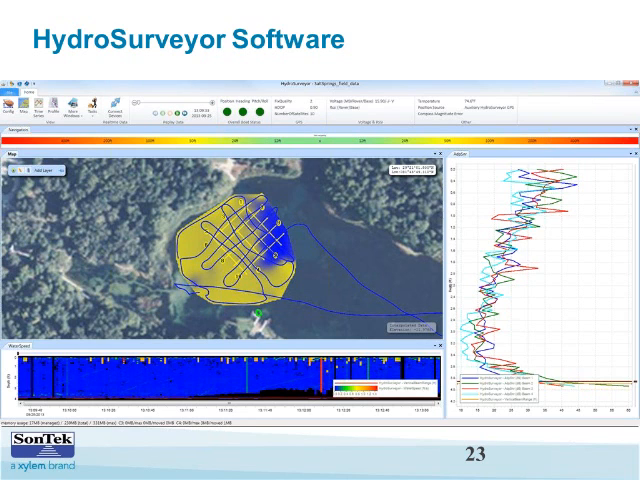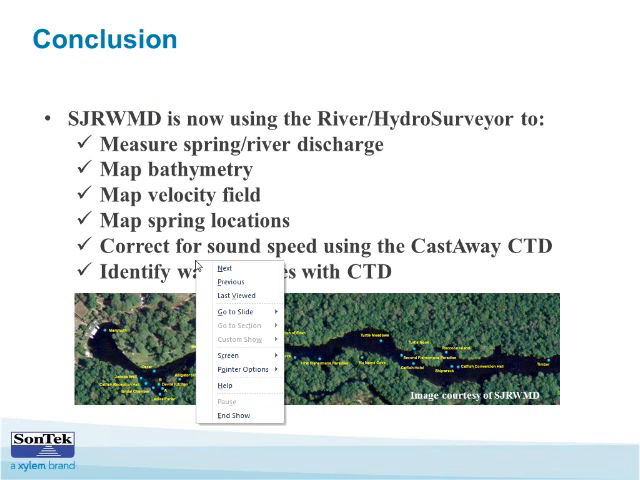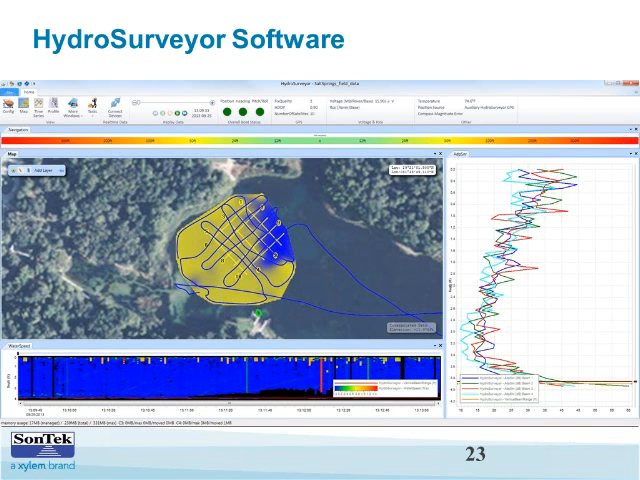That gives you an idea of, and this is something you can do right after having collected the data, you can interpolate. You can produce an interpolated bathymetry graphic like that on the fly as well. That is one of the features.